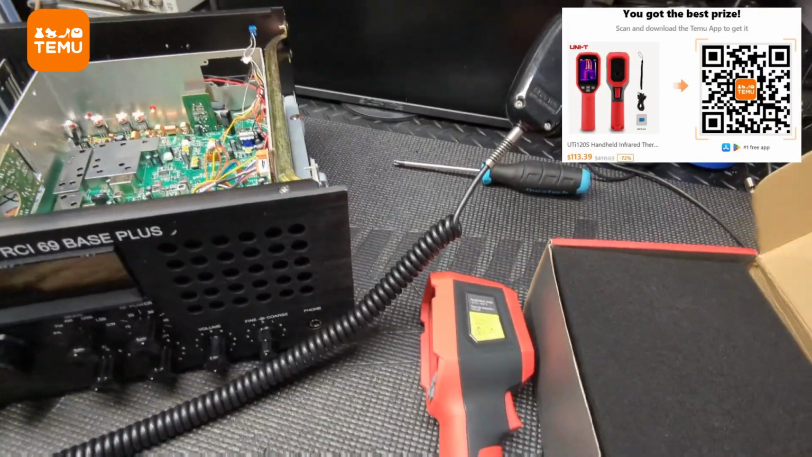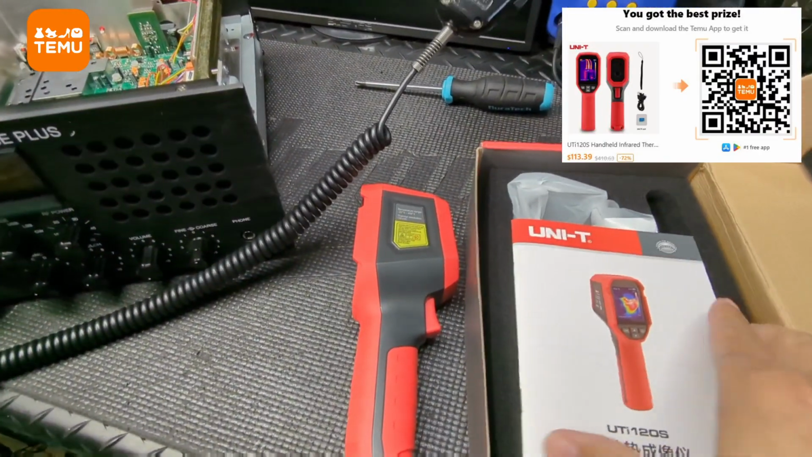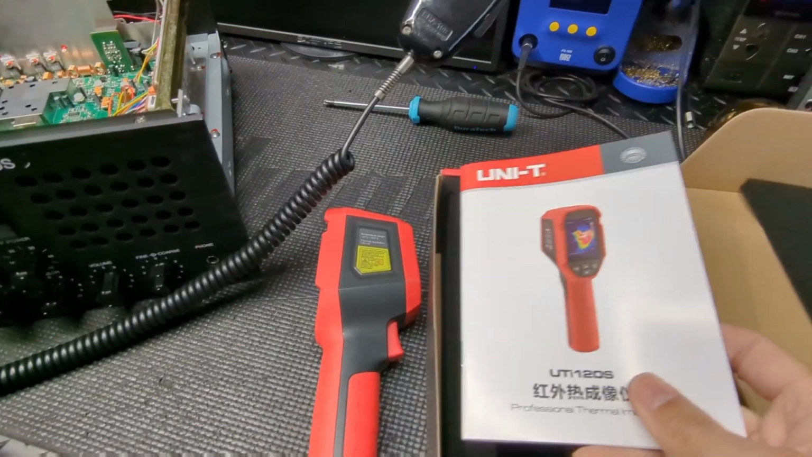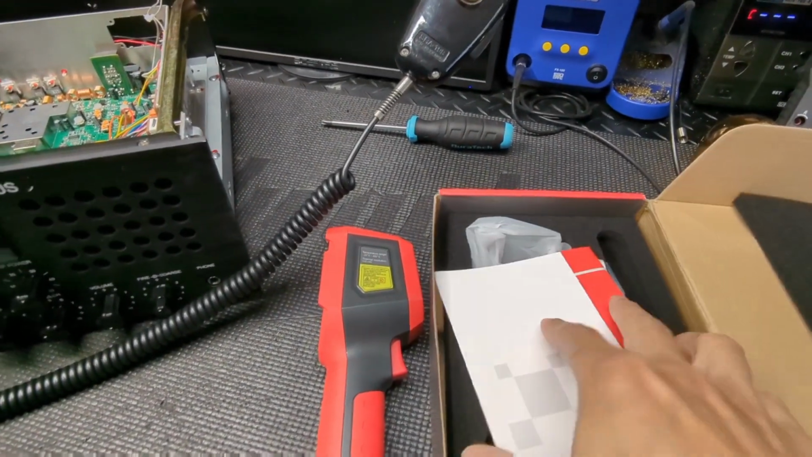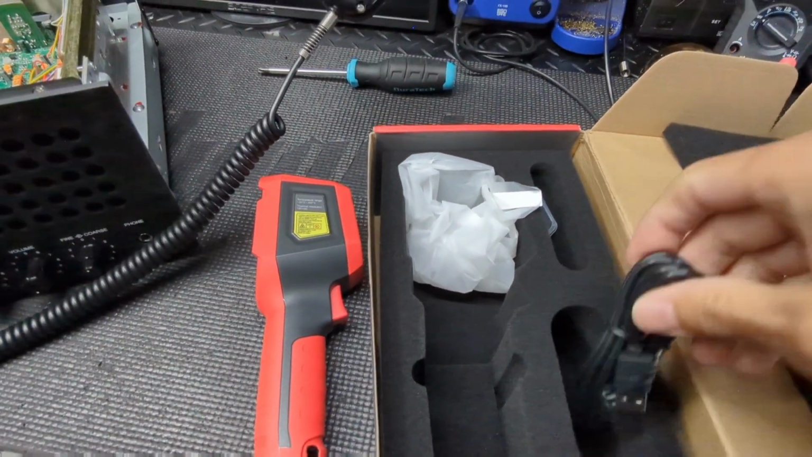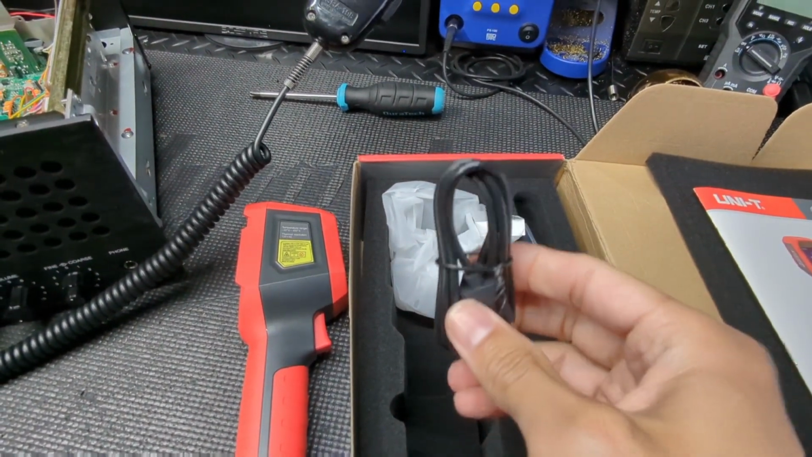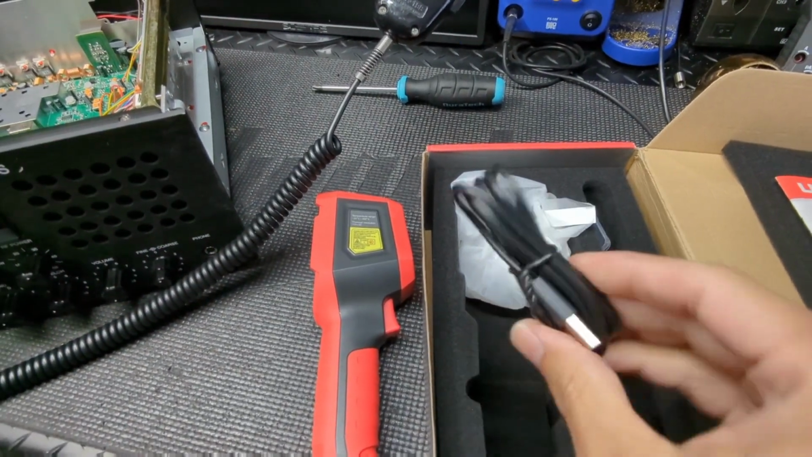Okay, here's how it comes if you decide to grab this. You get a full manual, and you also get a charging cable, which mine actually needs a charge. The charge does last quite a while, it holds a very good charge.